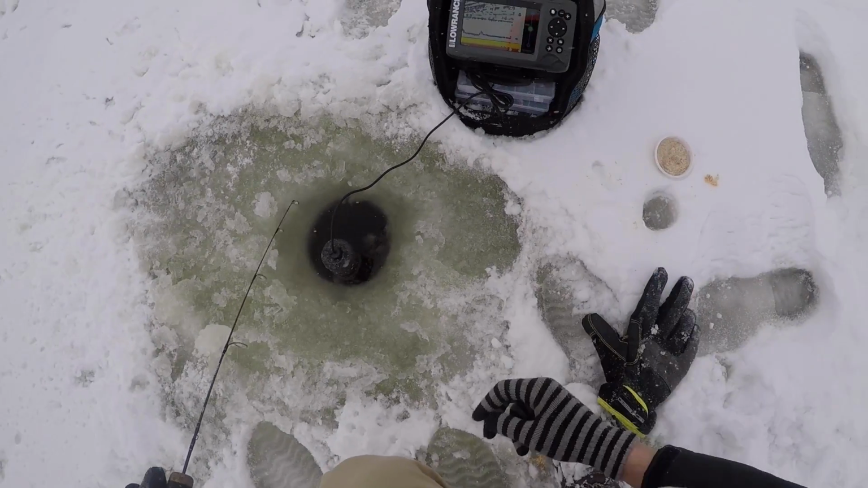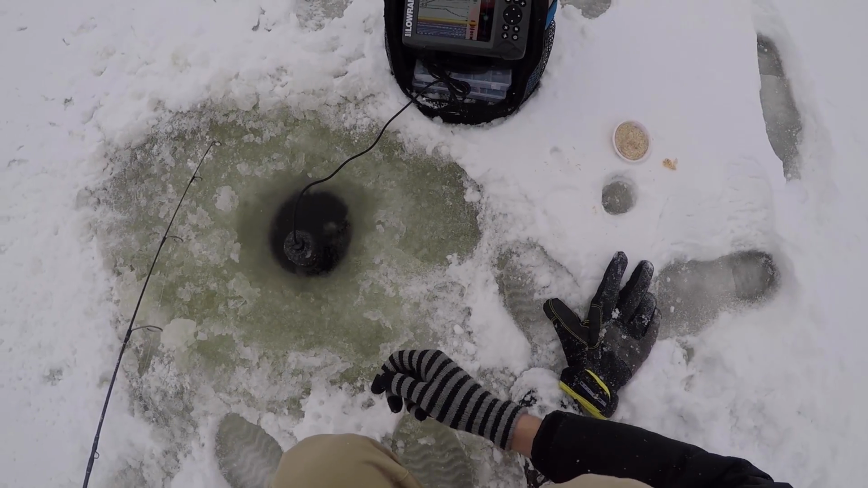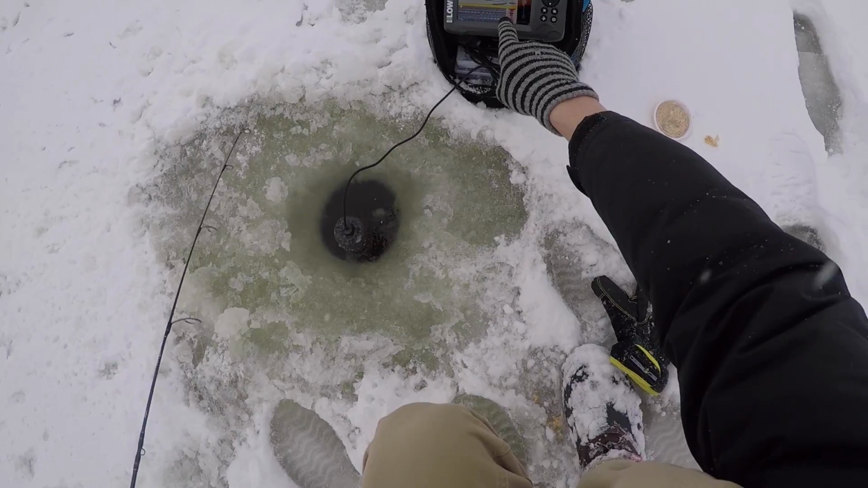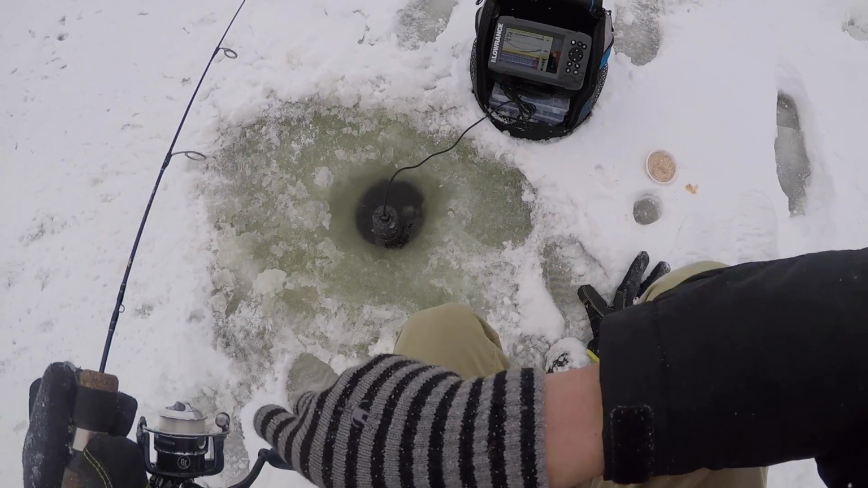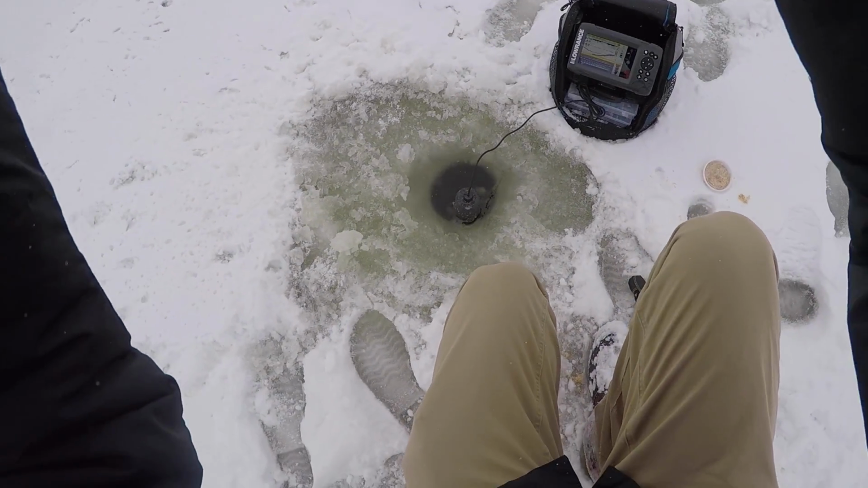Here we go. I'm actually gonna zoom in, see if I can see that fish. Oh, I think I got one down there. Okay, he's coming up to take a look at it. See right there? He's coming up to take a look at it. Oh, he's right on my jig. I'm gonna pull it away from him. Oh my gosh, he's right on it. Got him. Got him.